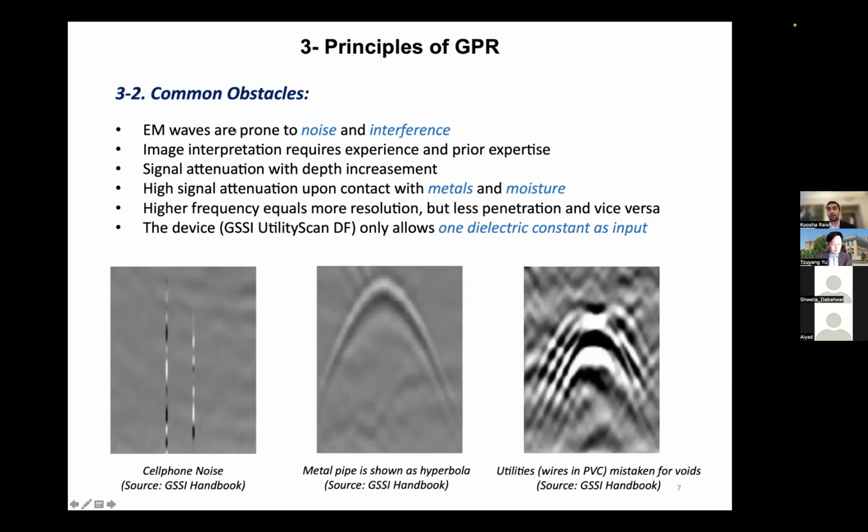In this experiment, we're working with B scans. The common obstacles associated with GPR: one is that EM waves are very prone to noise and interference, because every electronic device around us, cell towers, our cell phones, everything else, emits electromagnetic waves and they can interfere with the device. And image interpretation requires a lot of knowledge and experience in this field.